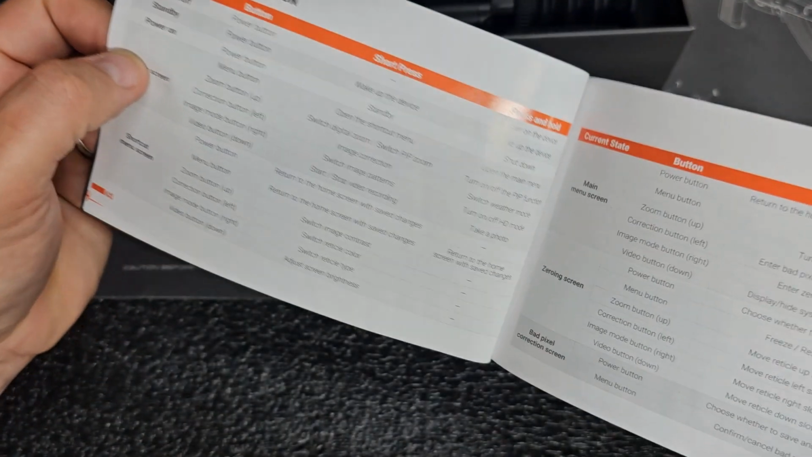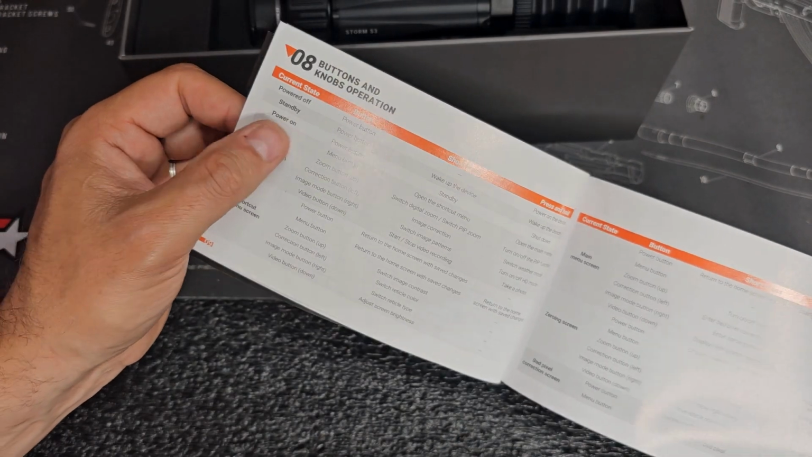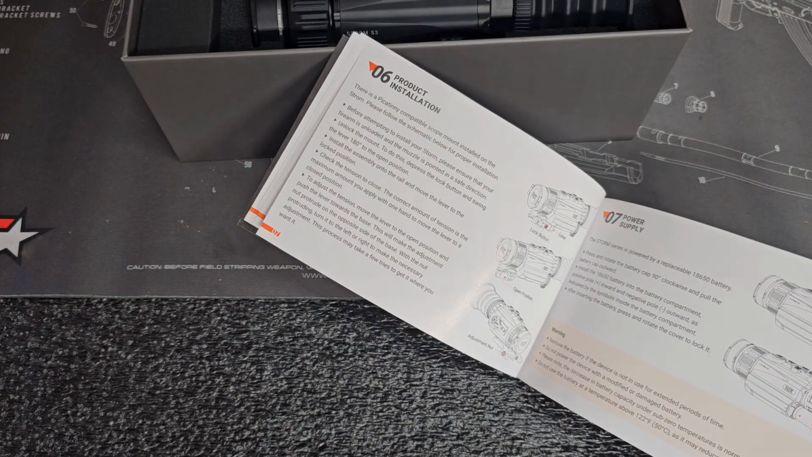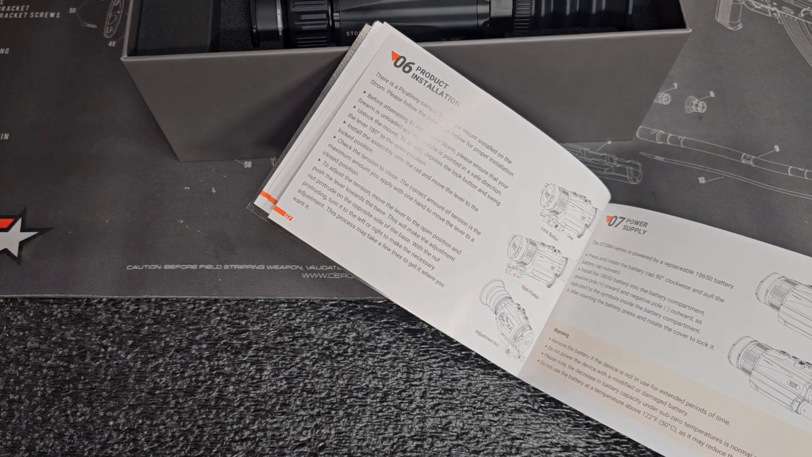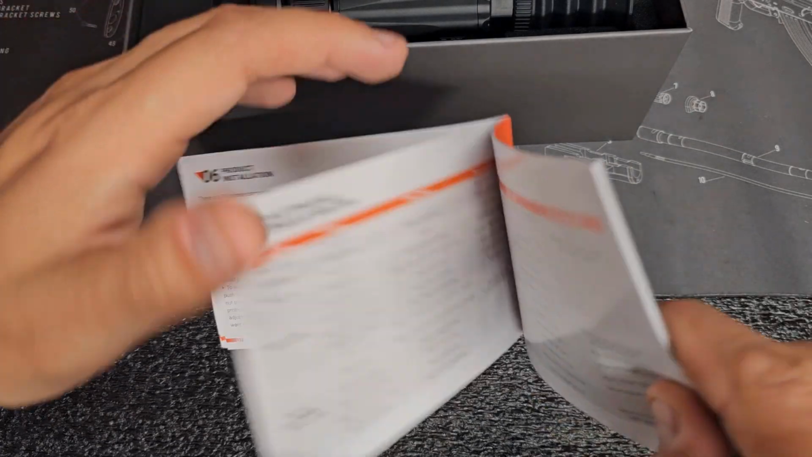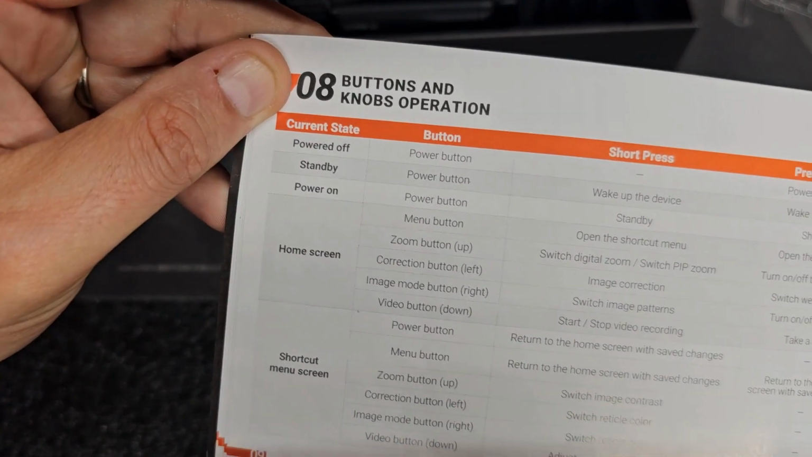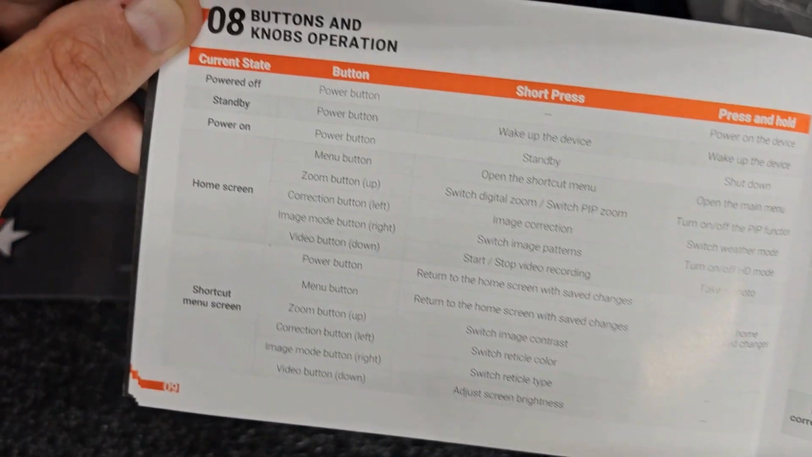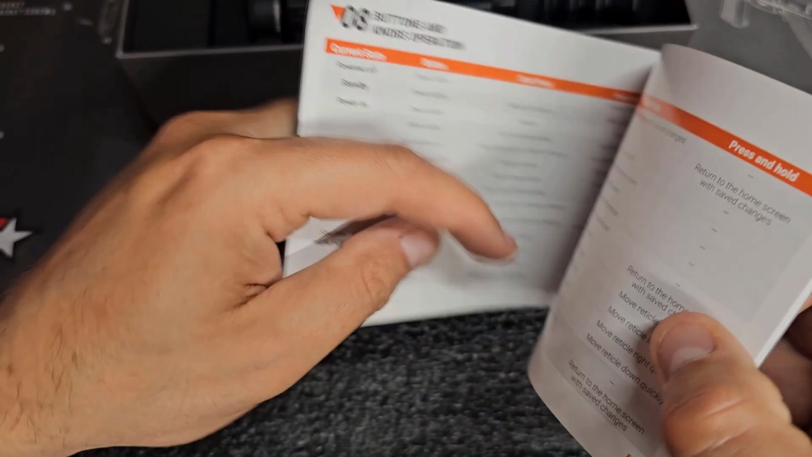And one thing I also like about RIX Optics is they're not overly busy with the functions. They give you the functions you want and not a whole lot of other nonsense to make it look like you're getting more for your money. What they give you is exactly what you need, and it's done very, very well. So here, knobs and operations for your buttons. So this goes down and gives you a rundown of all the different functions that each of those buttons carry. I really like that. It's a pretty easy and concise chart. I like charts.